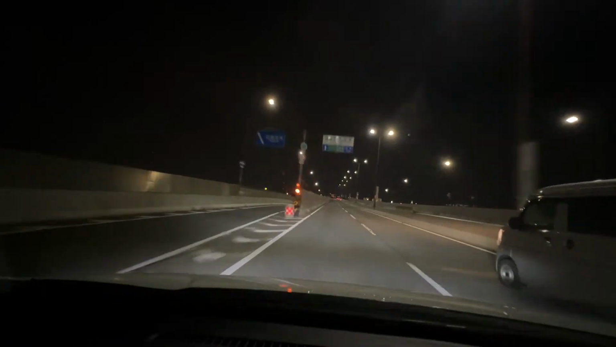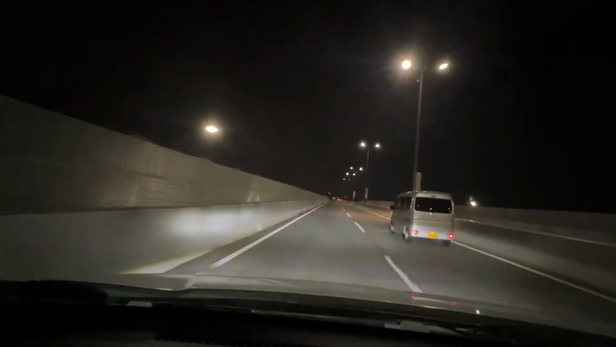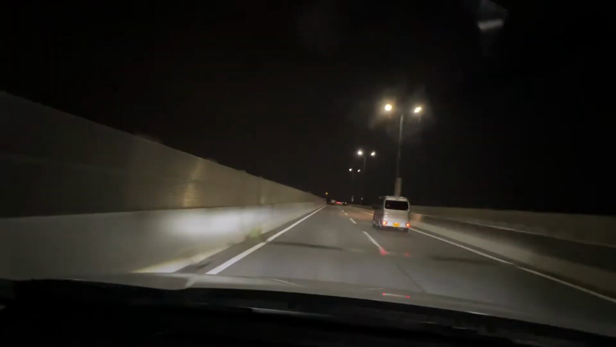So here, if we got off, we could get on the underside of 26, which would drive all the way up to Osaka along the coast, but not on the highway.